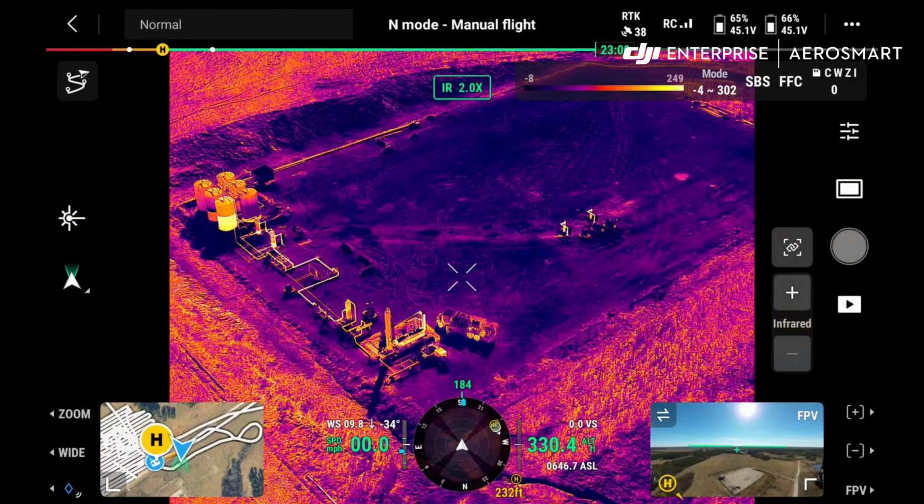You tap on this part of the screen and you can switch from black hot to white hot or to my personal favorite, which is rainbow. Rainbow to me shows exactly what you're looking for with a lot of clarity. Once you're in this mode, you can then hit the SBS button, which is side by side, where you have the visual on one side and this thermal on the other side.